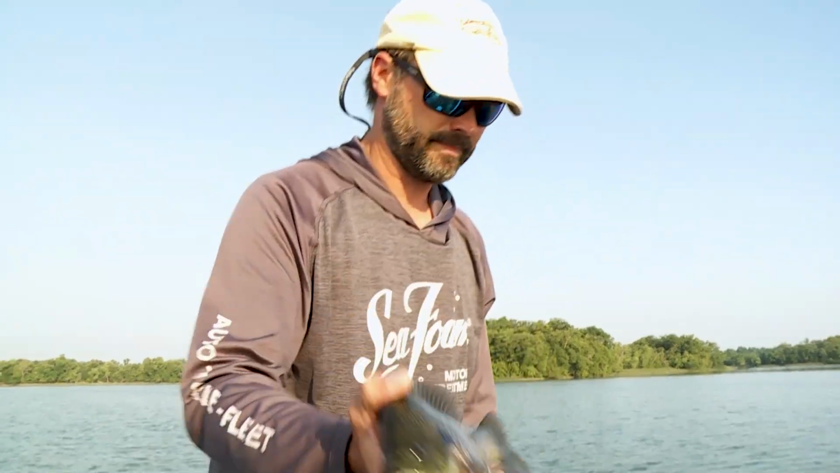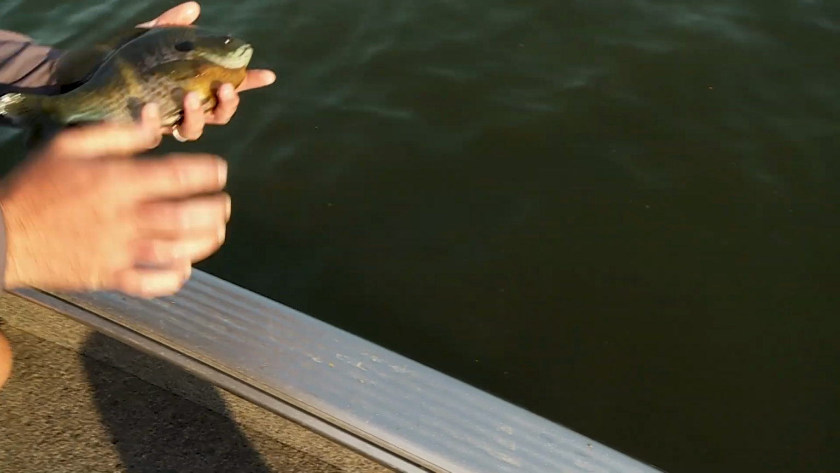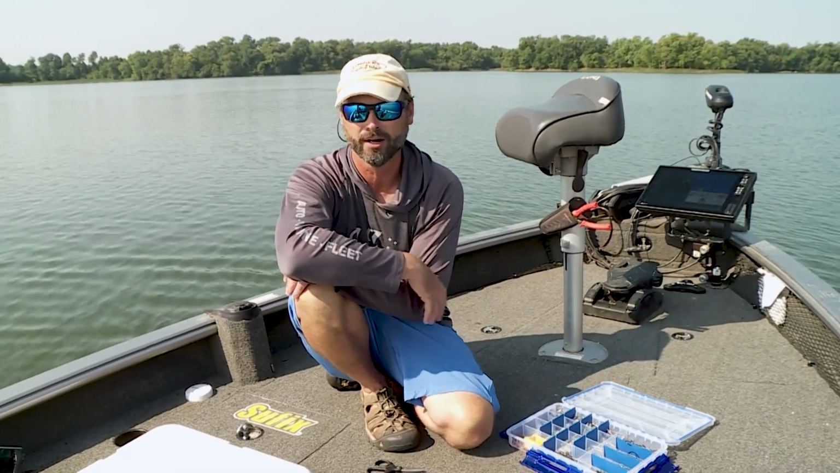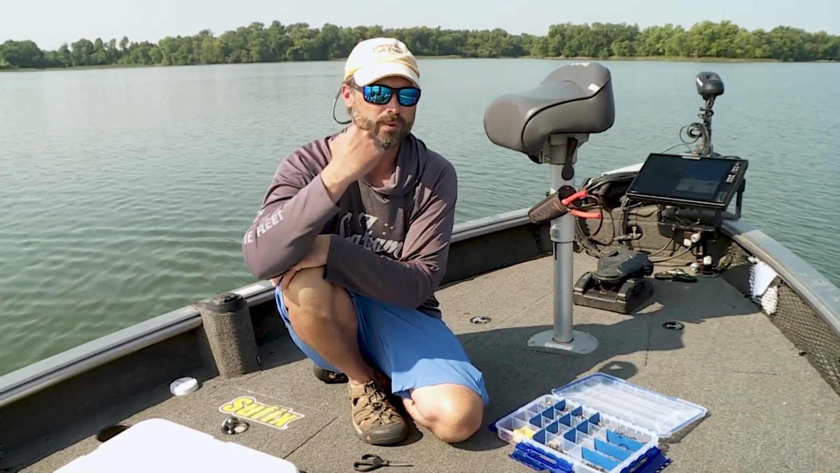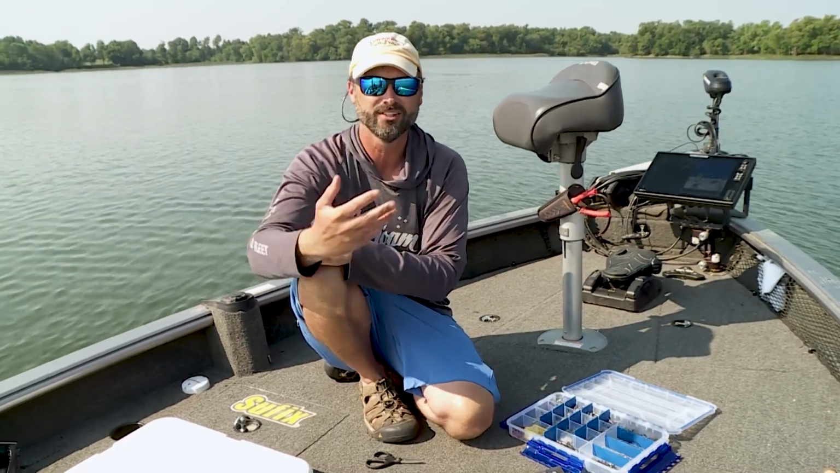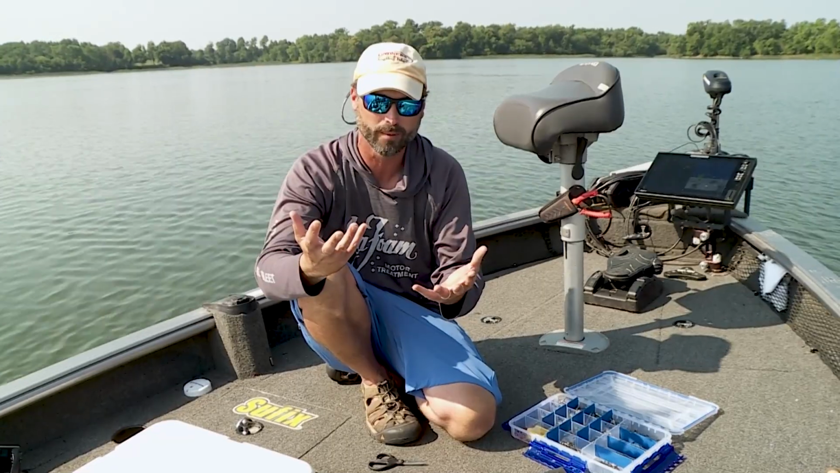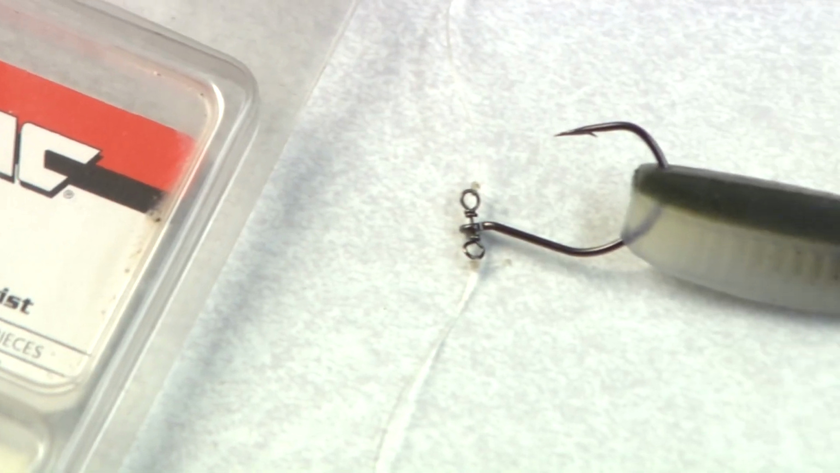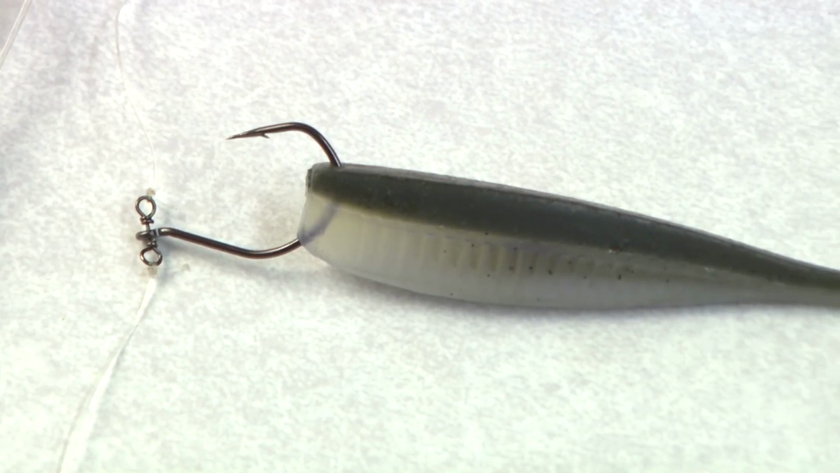Let me get this one back. Drop shot fishing is a really simple technique, and this is something that I use when I'm taking people out that aren't really that familiar with fishing. It's one of the easiest presentations that you can use. It's not very technical. You don't have to set the hook, and it might seem overwhelming to try to figure out how to tie this rig, but it's really quite simple. And drop shot fishing isn't just finesse fishing either.